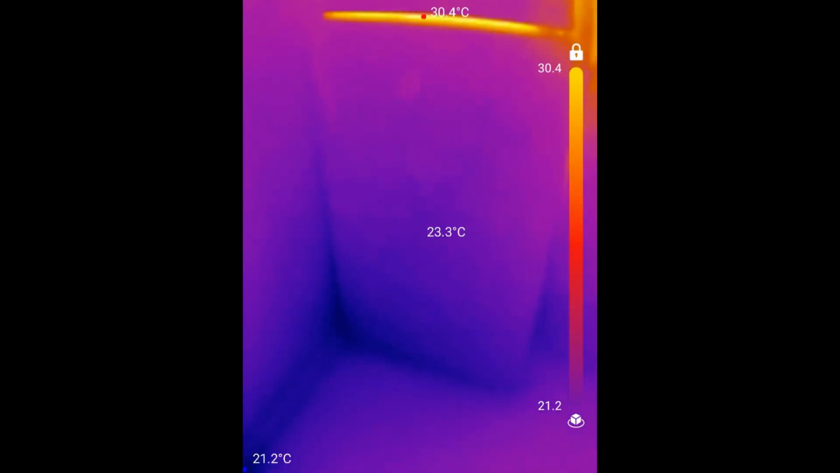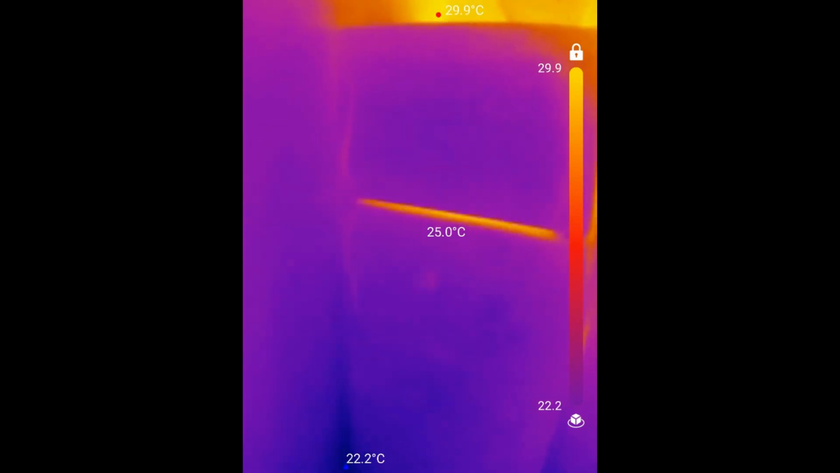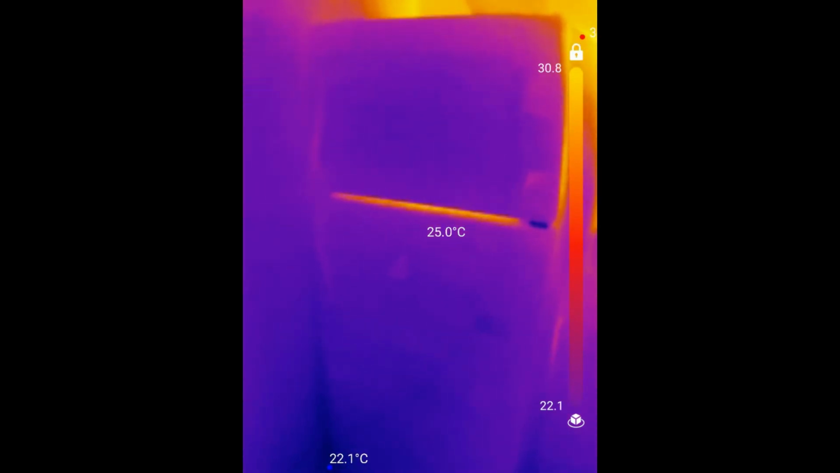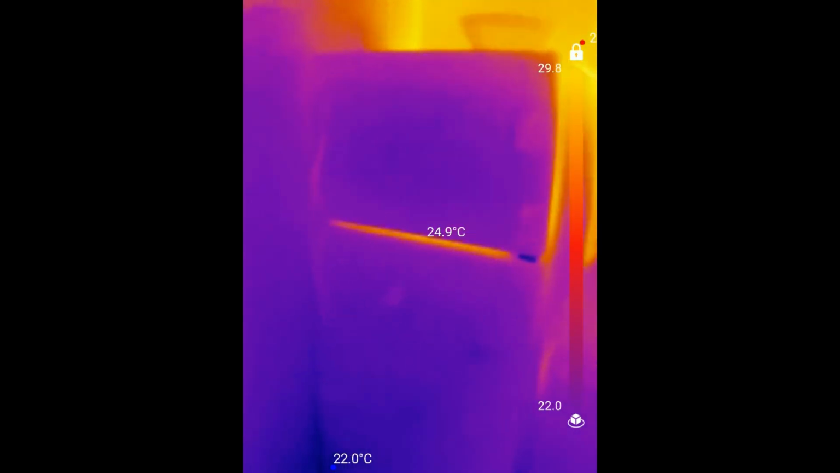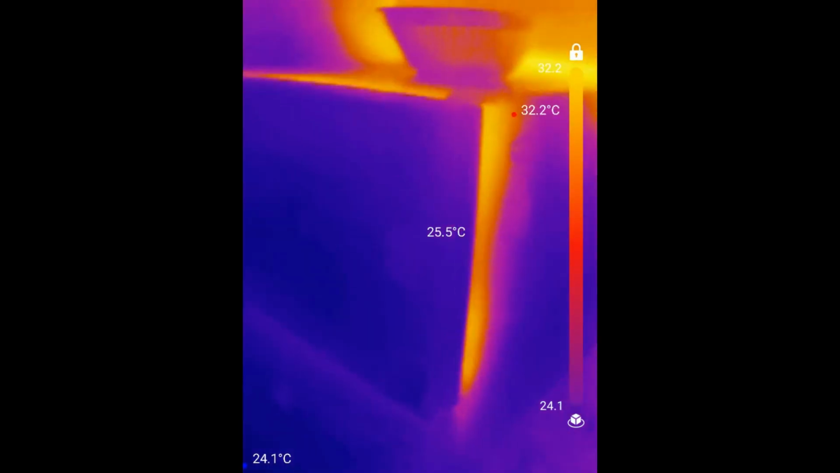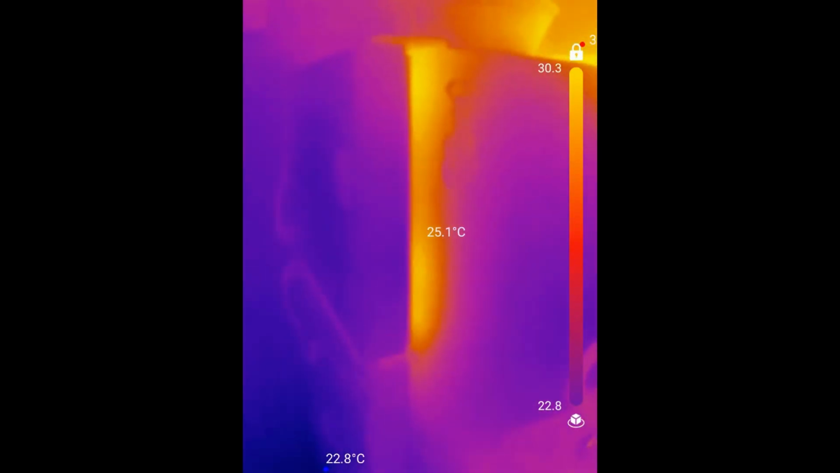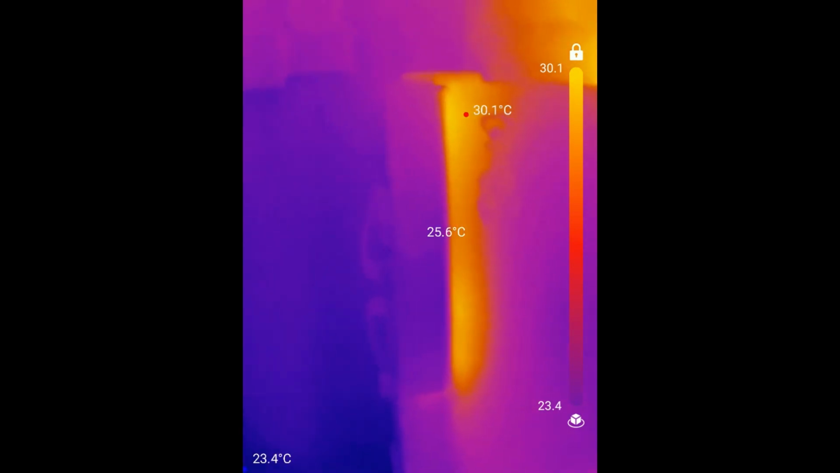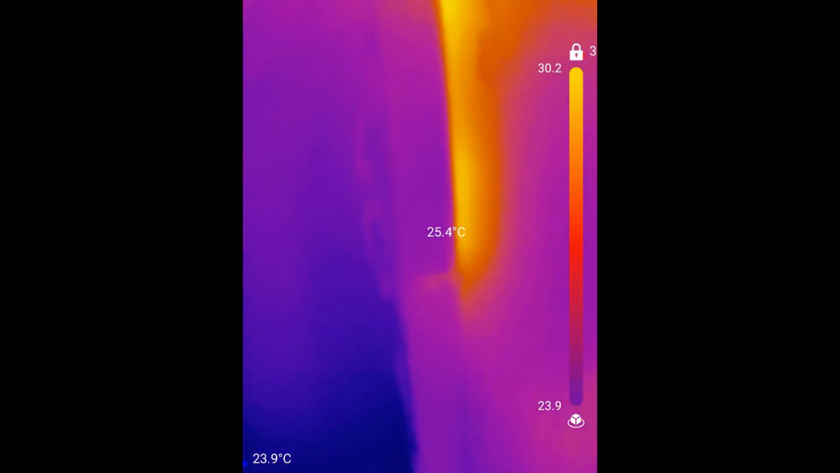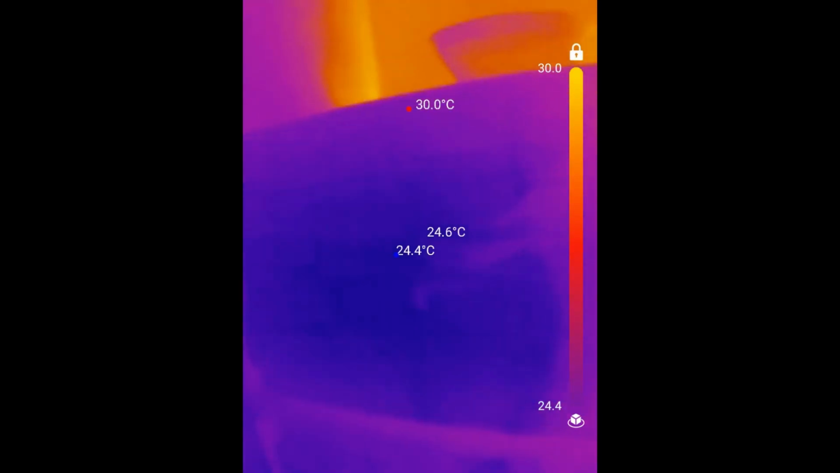I can show it to you from the back, but the compressor is what's getting hot. The compressor has probably used up a bearing. It produces a lot of friction and a lot of heat, and that heats up the fridge, even though the mechanism is there, and the refrigerant is doing its job, but the fridge is just warming up, just like this.